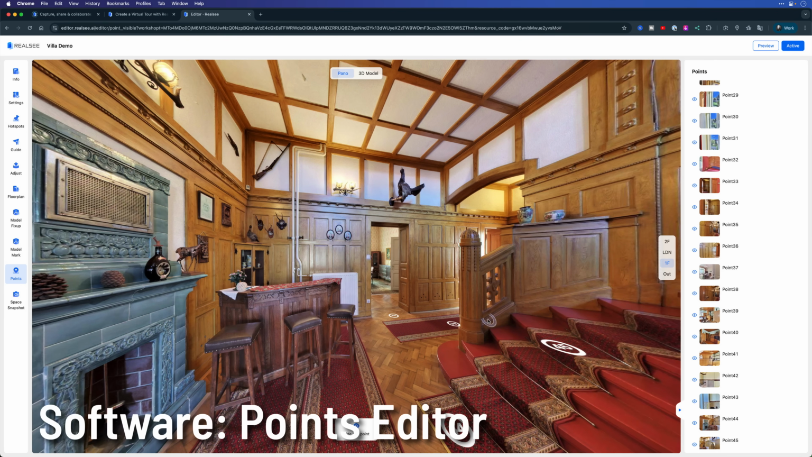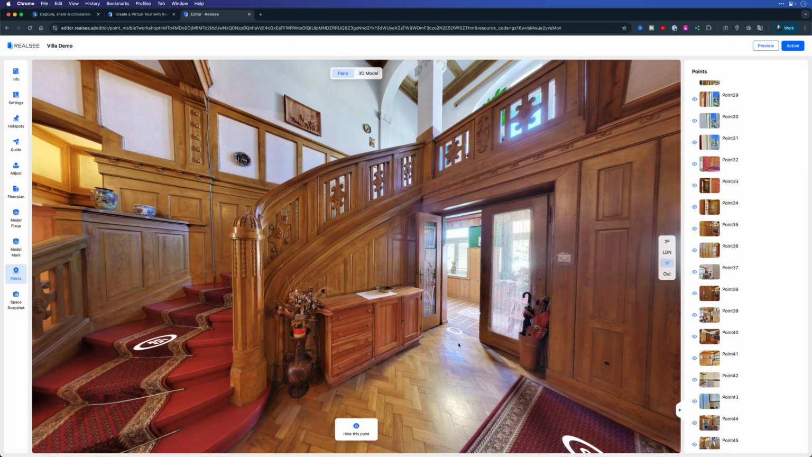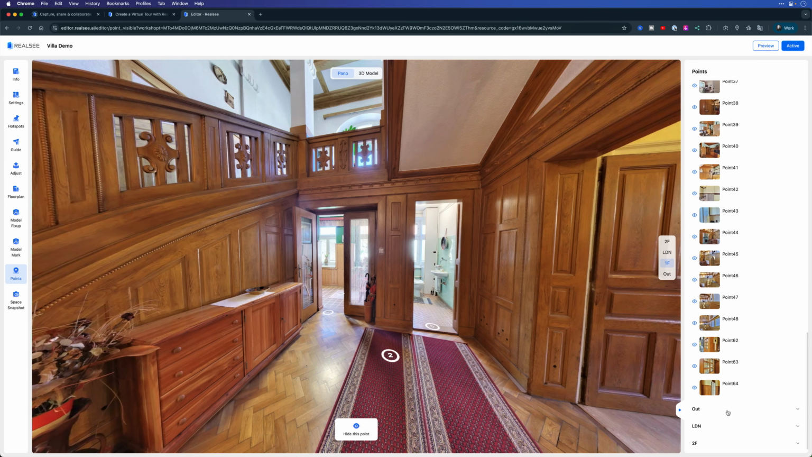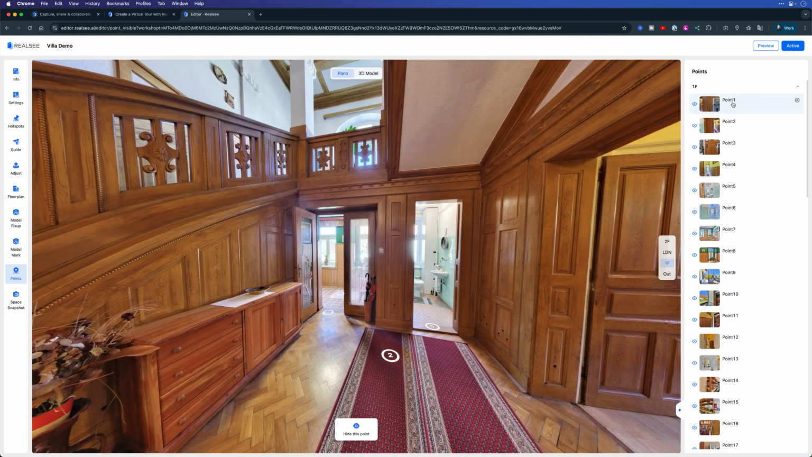Next, let's look at the points editor. This allows us to edit each one of the capture points that were created. You can see all of them scattered around on the ground here. And also on the right-hand side, we can see the entire list of them. There's a lot of them, and they're all broken down by the floor that each one was captured on. I'll go up to the top, onto the first floor, and point 1 was where this all began.